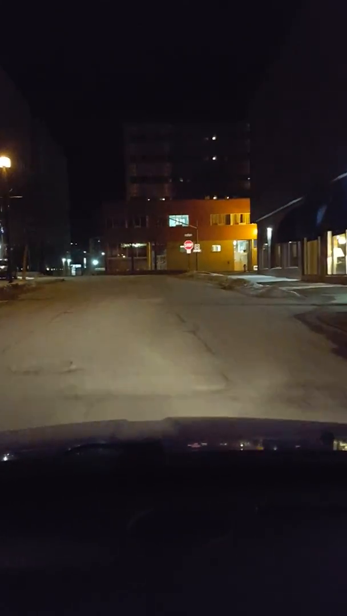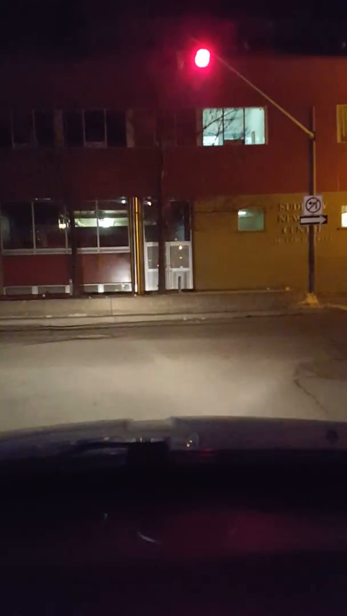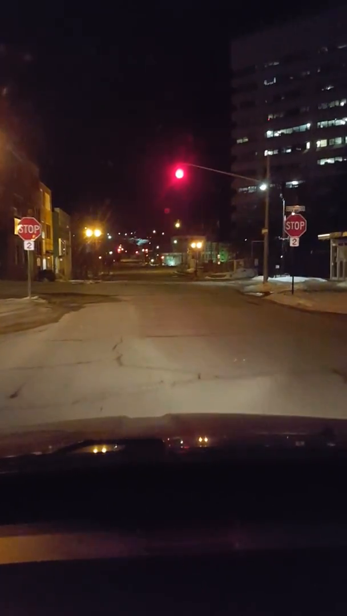and in the front, where you can see there, where the red flashing light is, that's the Sudbury New Life Center. It's basically for, you know, people that don't have houses and stuff like that, poor people that don't have any homes to go to, and they stay there.